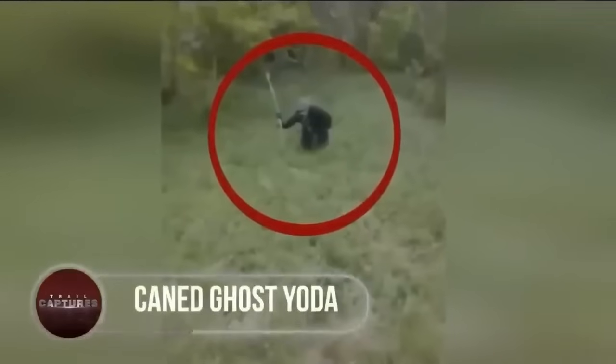Caned Ghost Yoda. Facing off a pissed Yoda is more dangerous than all other scary creatures in the dark. A cowboy on a horse, passing through woods while looking for some missing cattle, bumped into a tiny being resembling Yoda from Star Wars.